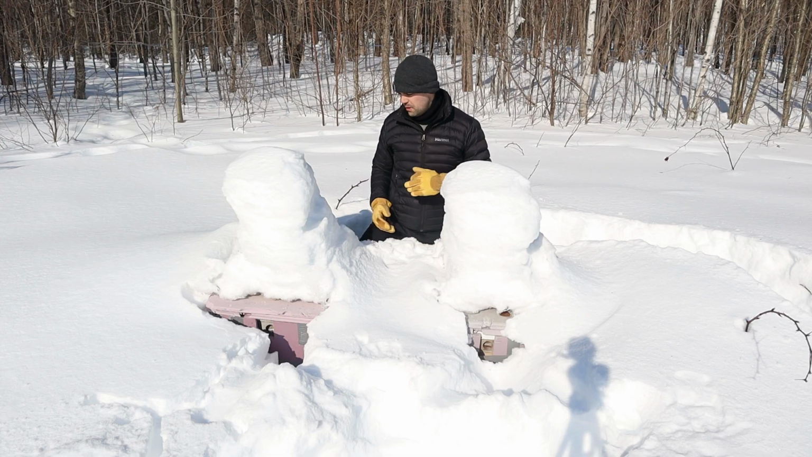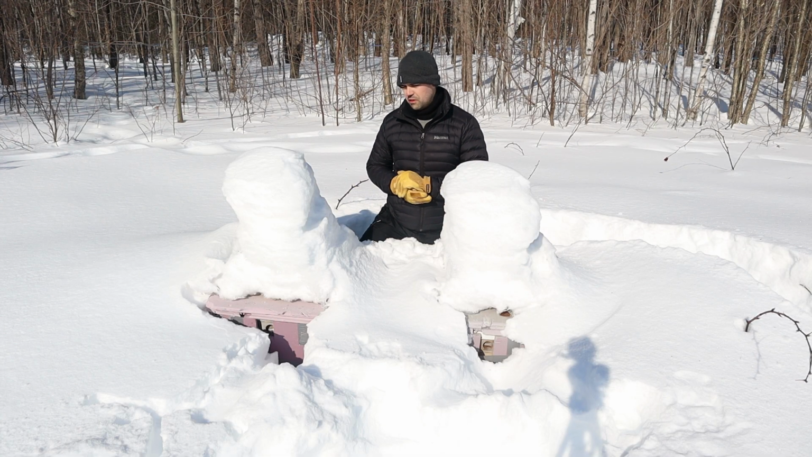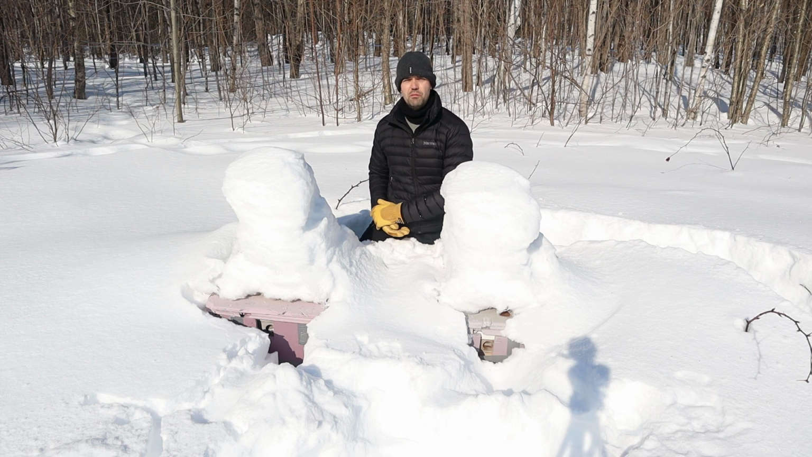I should be back mid-March, hopefully, if the temperature allows it. I would really like to come as soon as possible to check the stock inside the hive, but the temperatures do not allow it for now. We'll see.